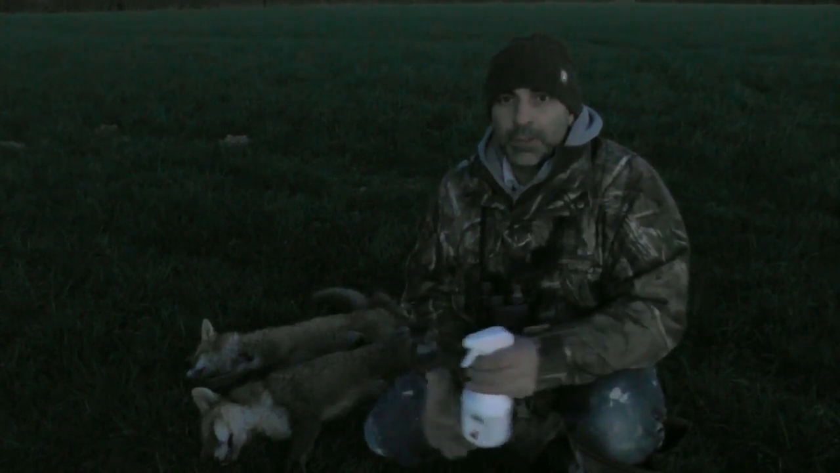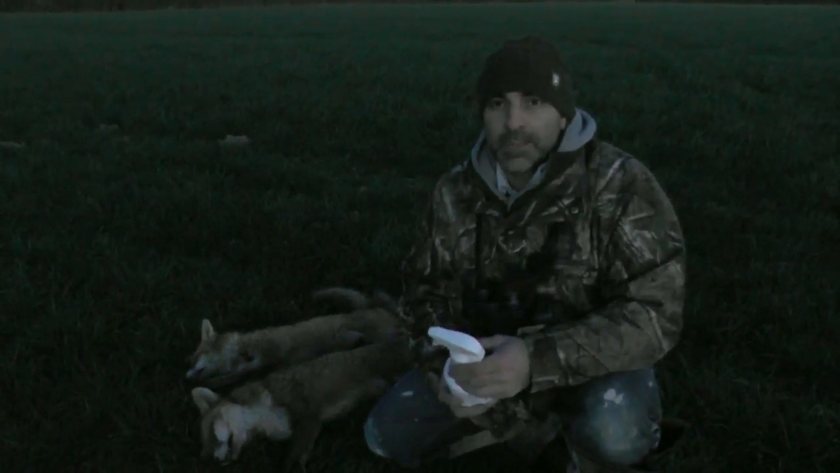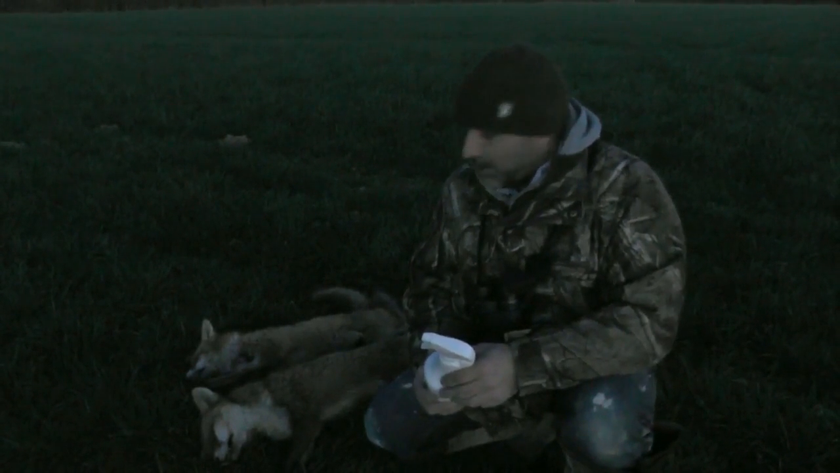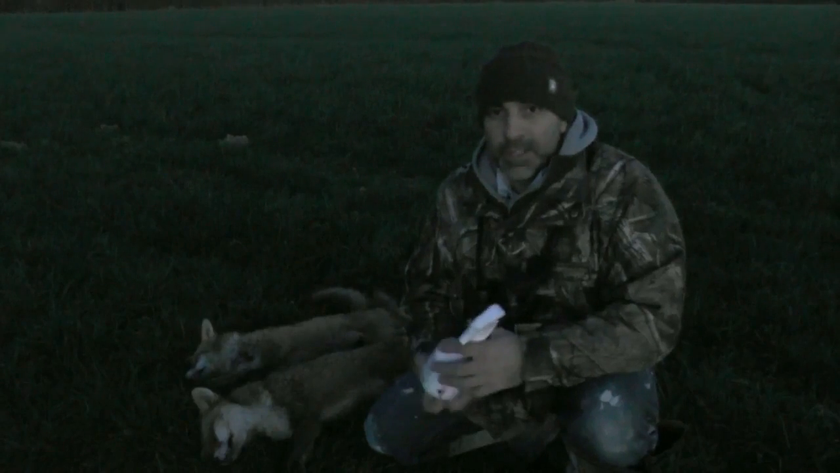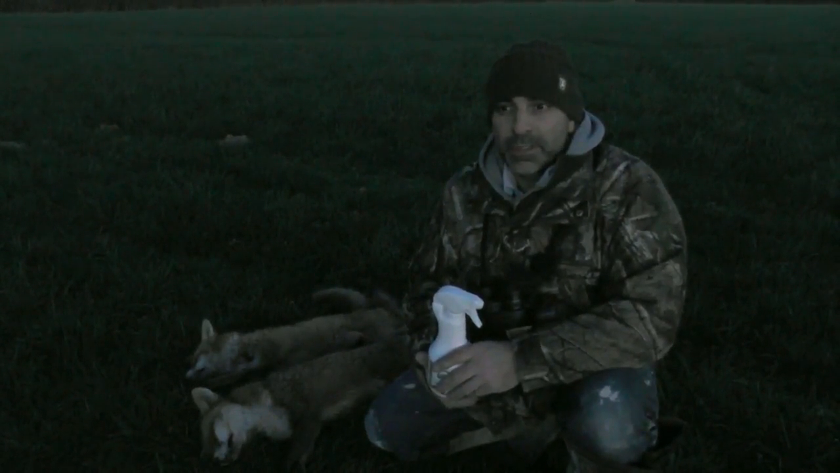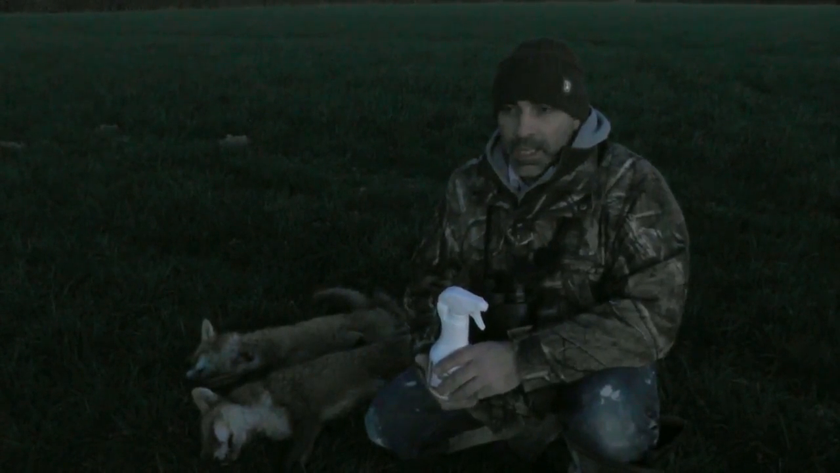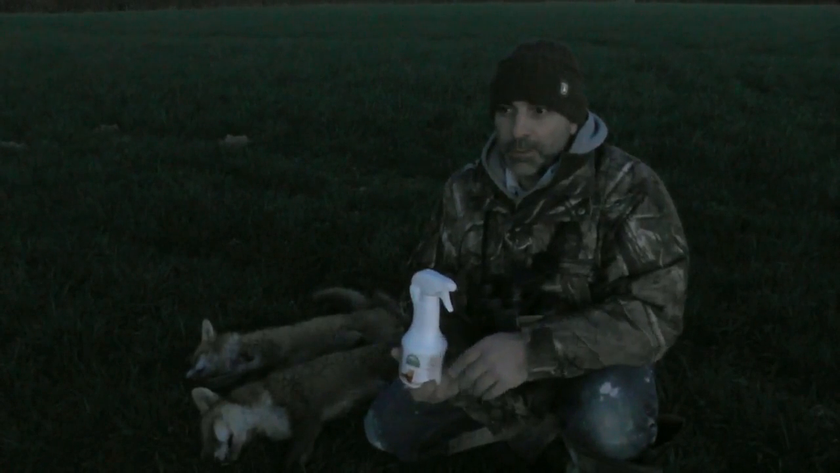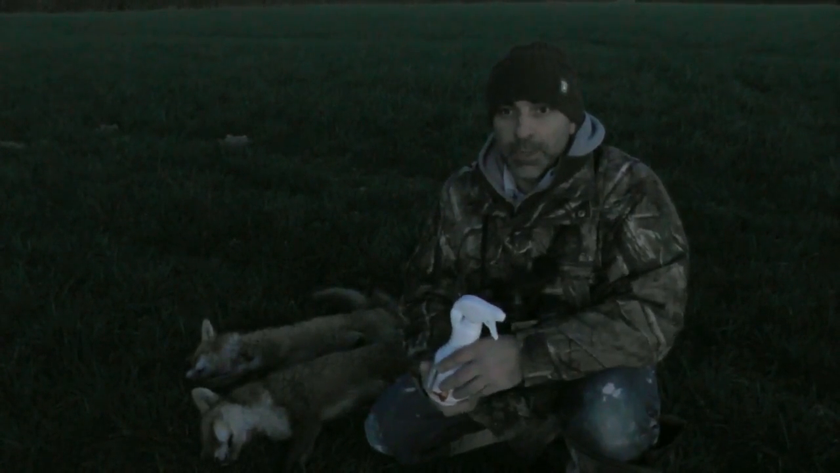Well, I've got to be honest, I've always been pretty sceptical when it comes to using lures and calls and things like that, but I'm actually blown away by how effective that was with those foxes. I mean, they came straight down the hedgerow here, straight to this. Whether or not they were smelling that or just that was their usual route, I don't know.